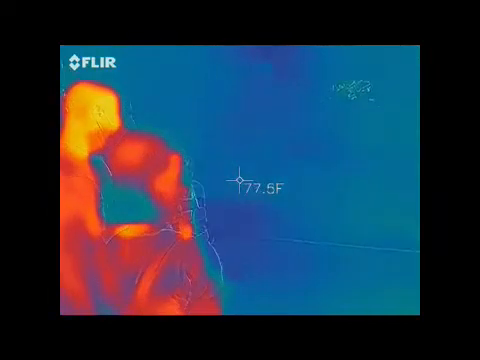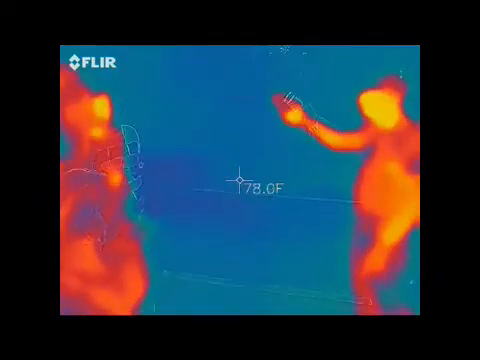Now, they say you can hear the doctor's whistles as you walk through here. This is where you turn your audio up.